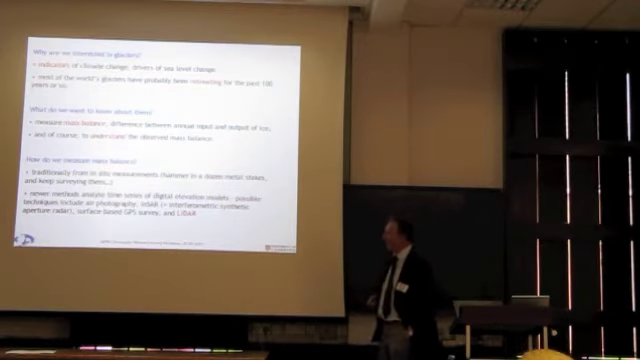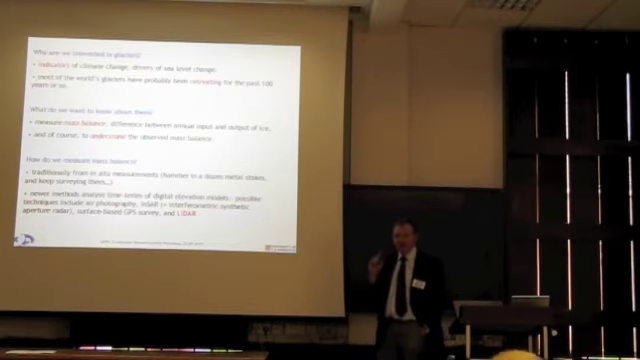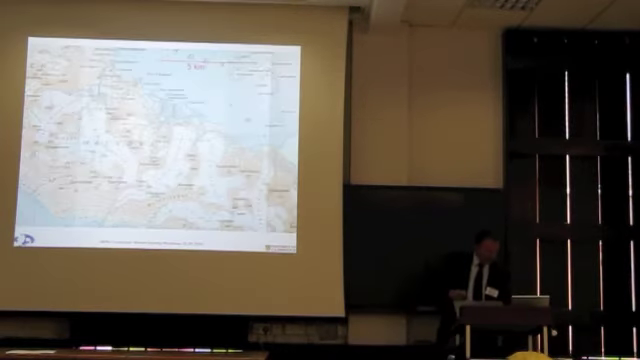GPS, of course, is certainly accurate enough to do this now. You can do surface-based GPS survey, and LiDAR. LiDAR is what I'm going to mostly talk about.